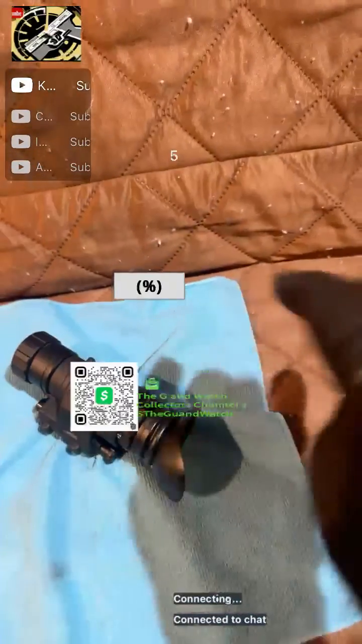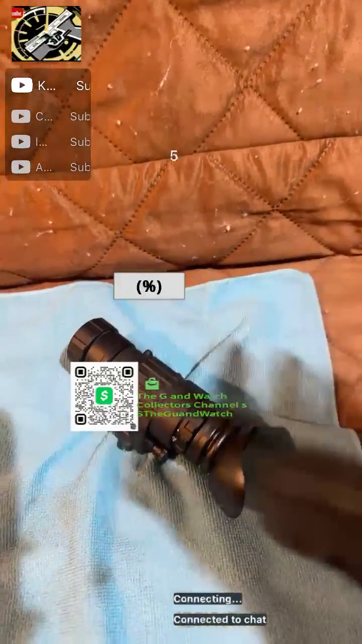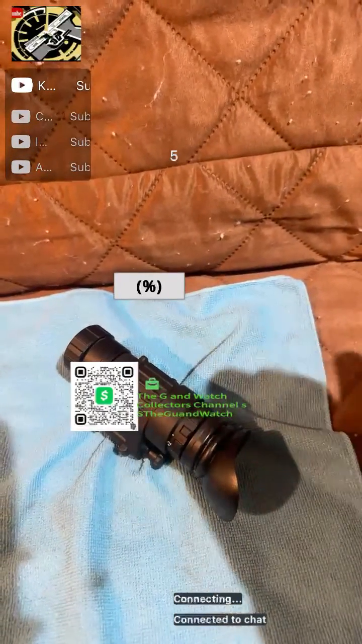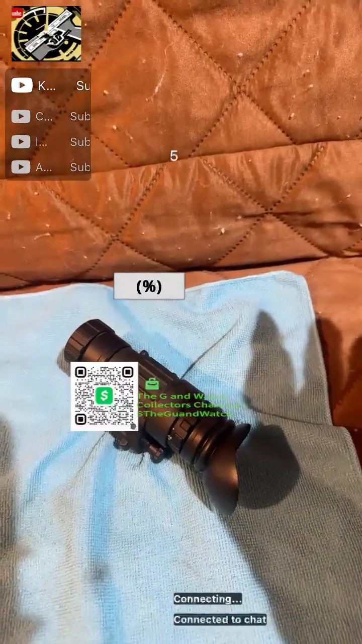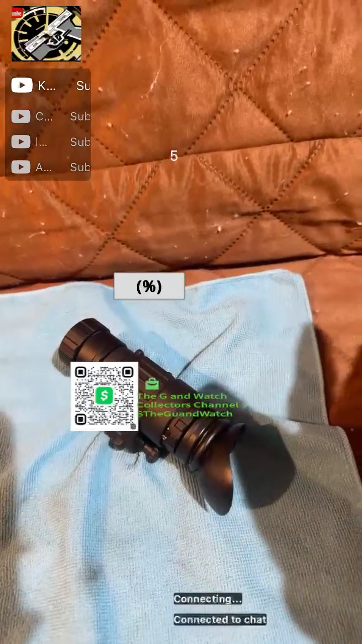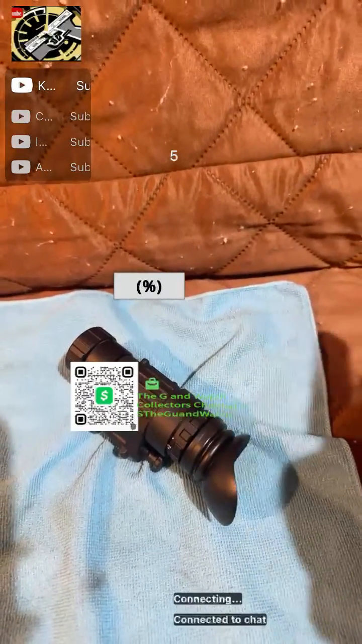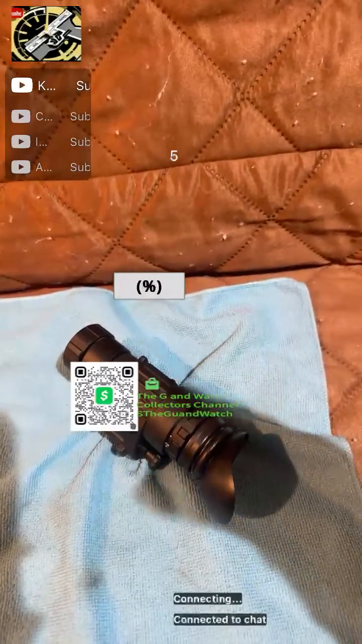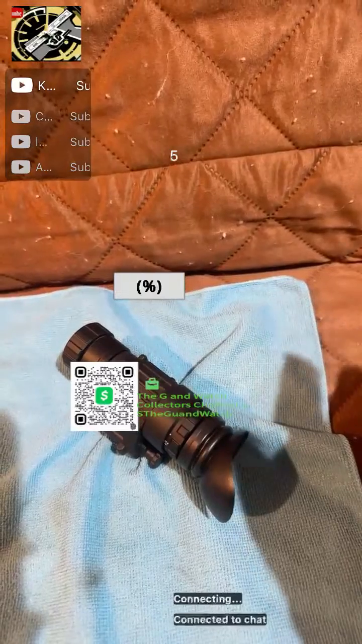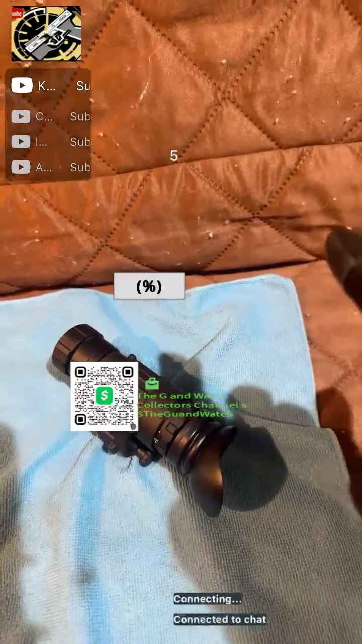So my goal was working on these cheap night vision that are manufactured mostly in China, trying to see exactly what's wrong with them and why they perform poorly. Because I always see videos on people saying, don't ever buy these, and the digital night vision sucks and all that, but they never really tell you why it sucks.